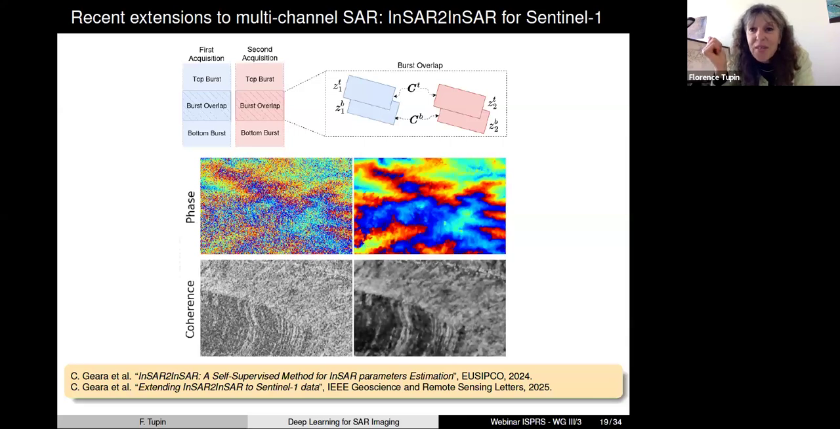But what is nice with Sentinel-1 data is that you have an overlap between the different bursts that are acquired. So what does it mean? It means that for the first acquisition, the first date of the interferometric pair, you have some part which is overlapping. And for the second acquisition, you also have some part which is overlapping.